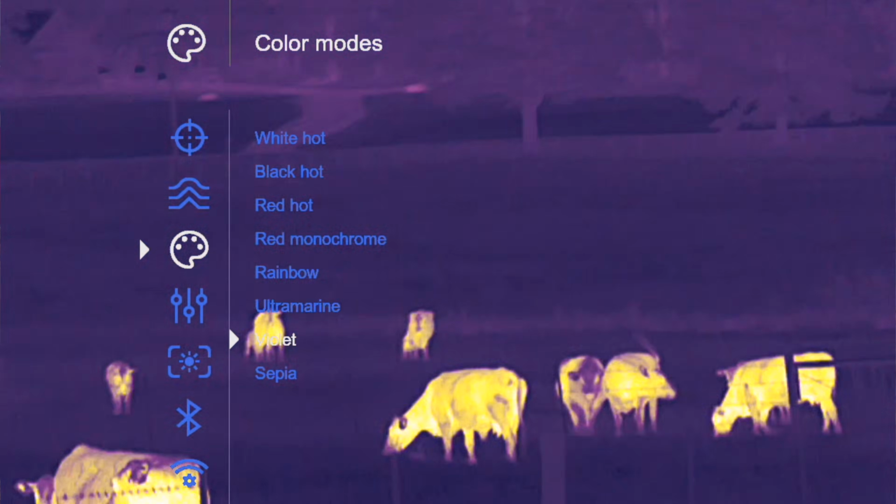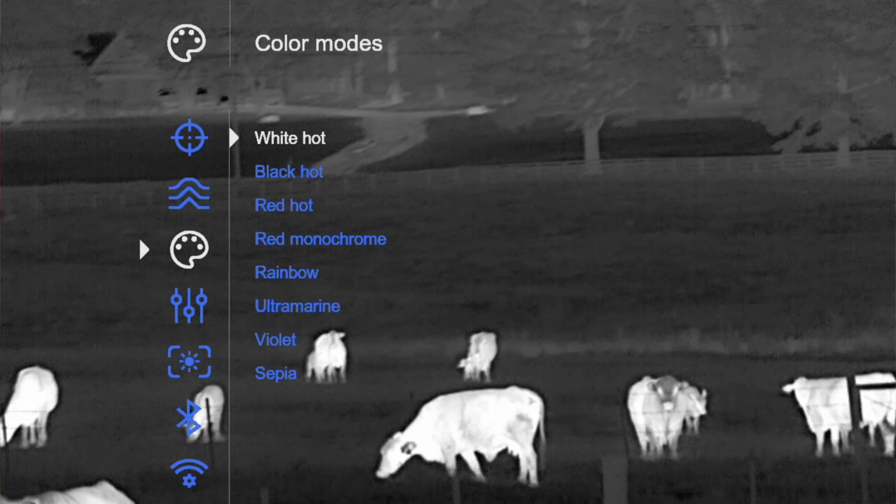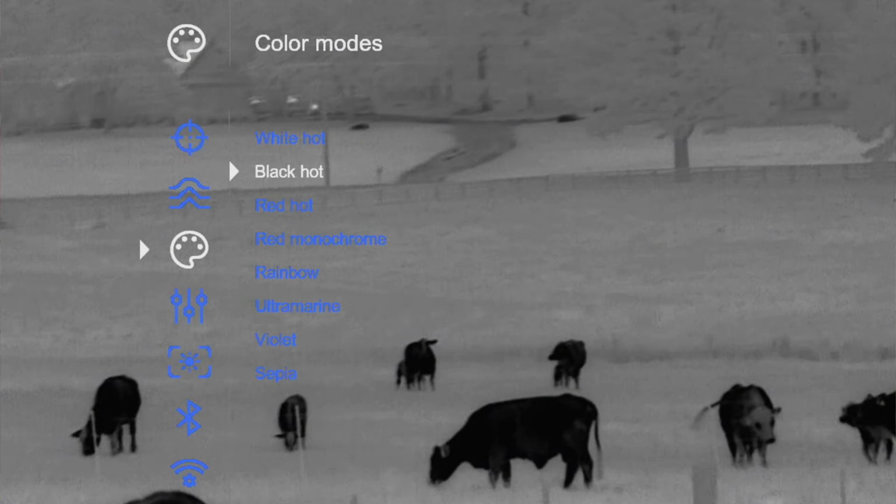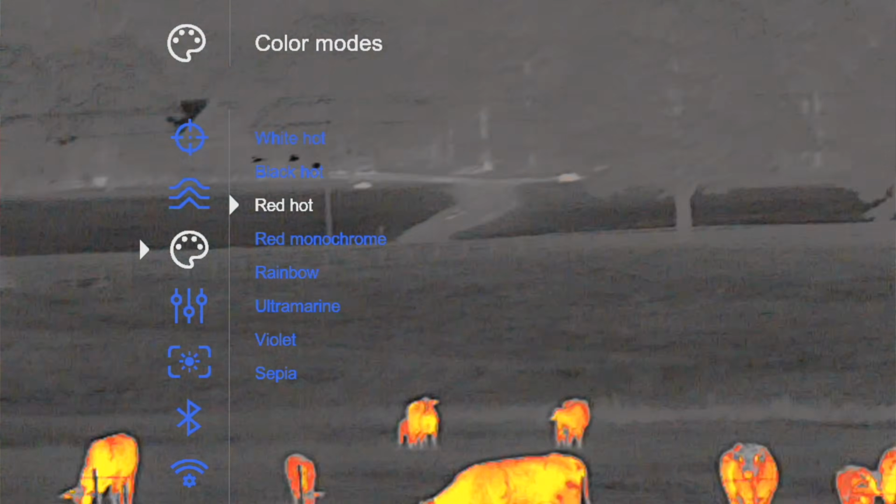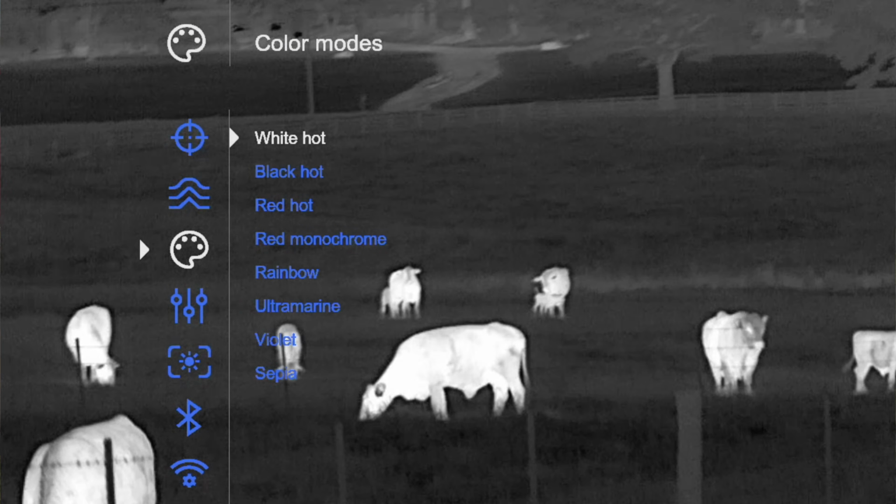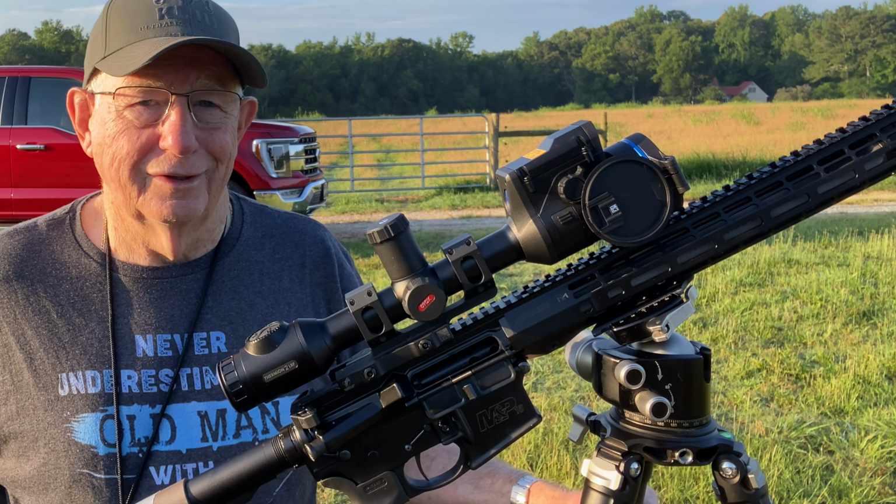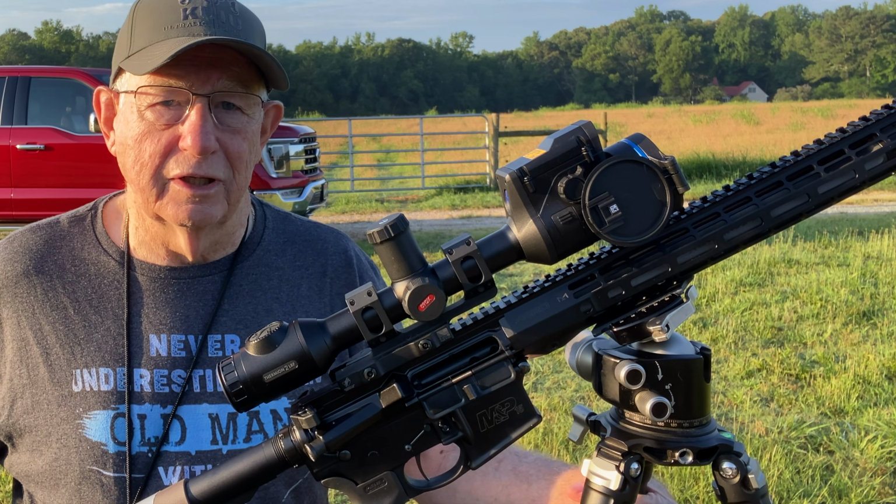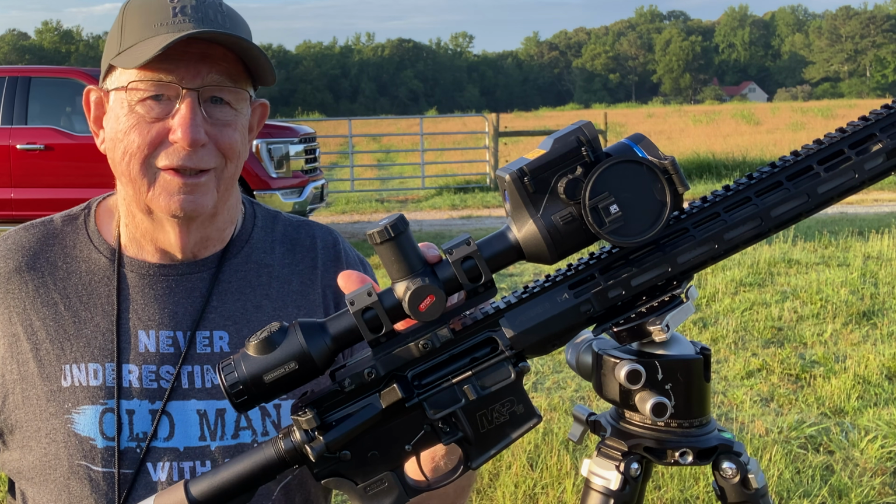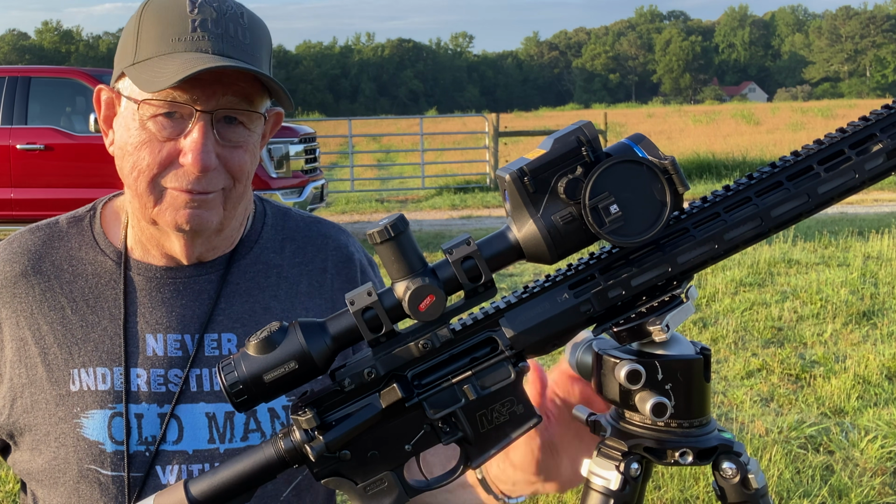So if you're looking for long range coyote hunting, this is a ticket. Anything long range you're hunting, whether it's coyotes or where you want to pop hogs at 300 or 400 yards. And also, with more power, it's easier to identify an animal out there, so make sure that you're shooting at the coyote instead of your neighbor's dog. It's great to have that great display and the full power. So if you're a coyote hunter, you probably want to put this on your short list.